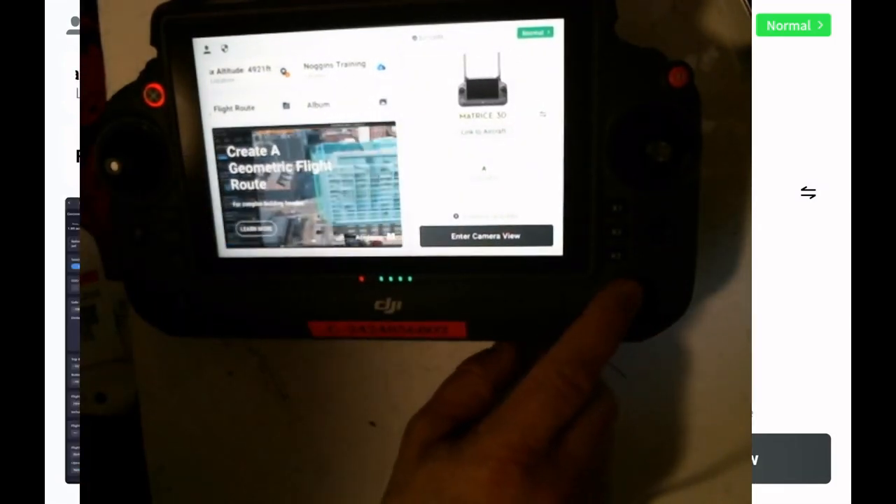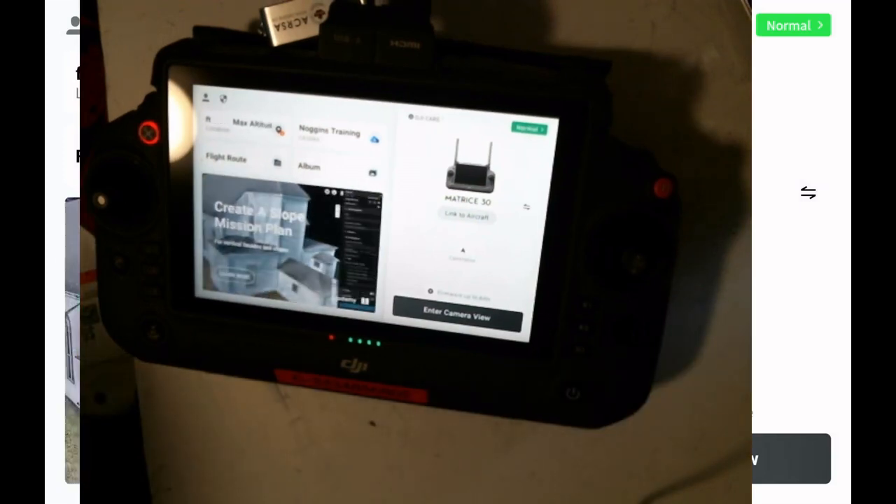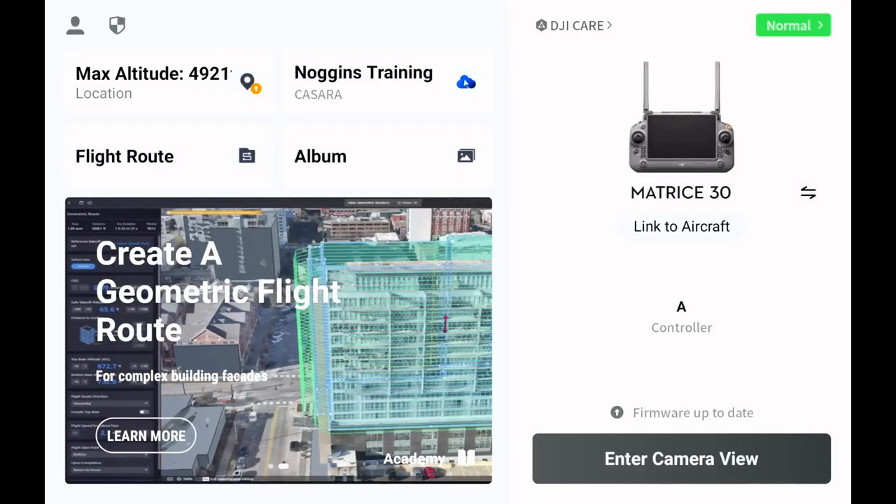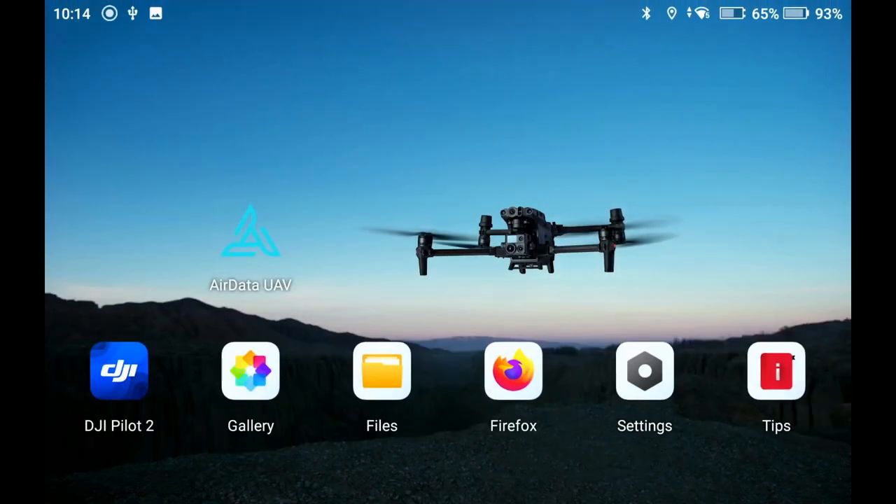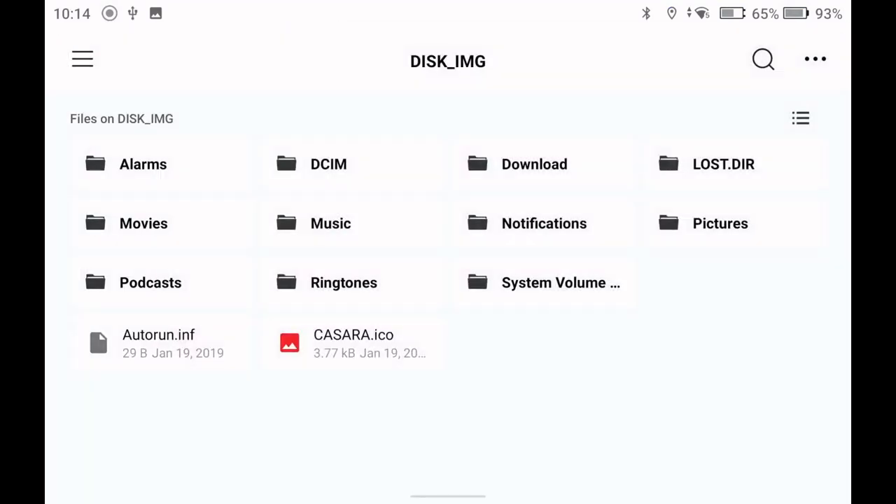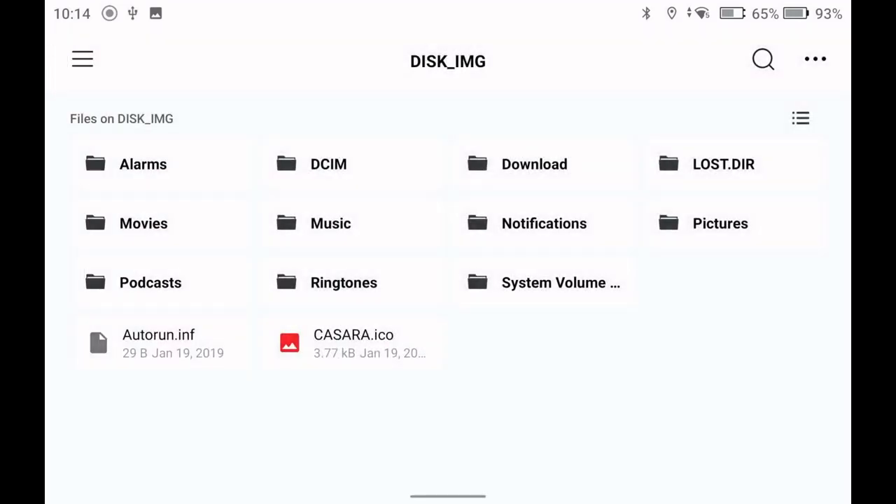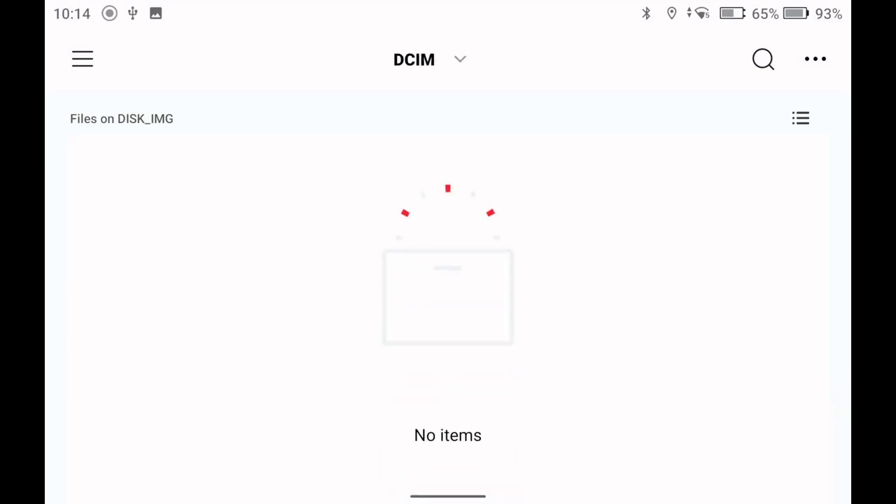So if I were to go back to this, we'll hop out of the Pilot 2 app, go to Files. I'm on the internal storage, just making sure that I can see that other disk, 32 gigs. It can? Okay, so let's find that picture.